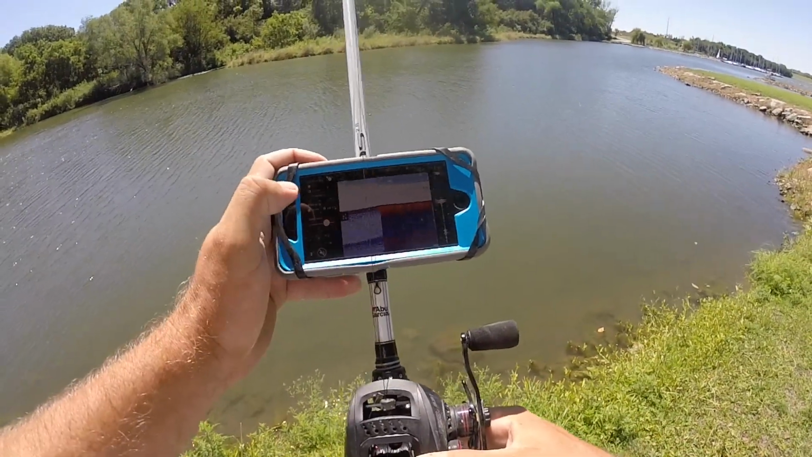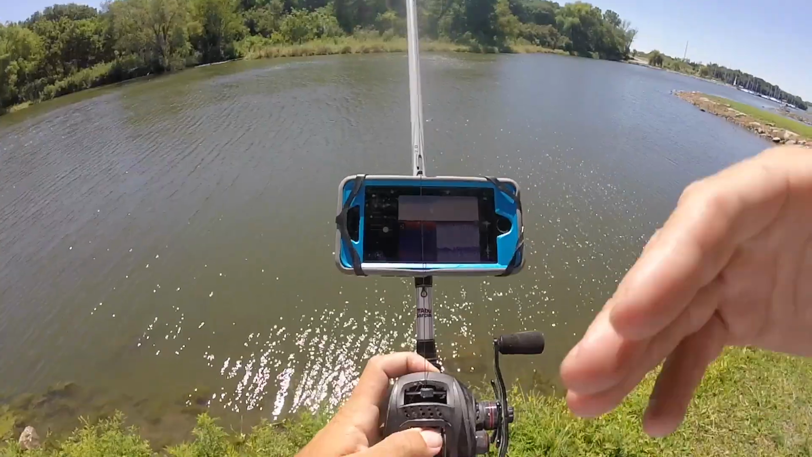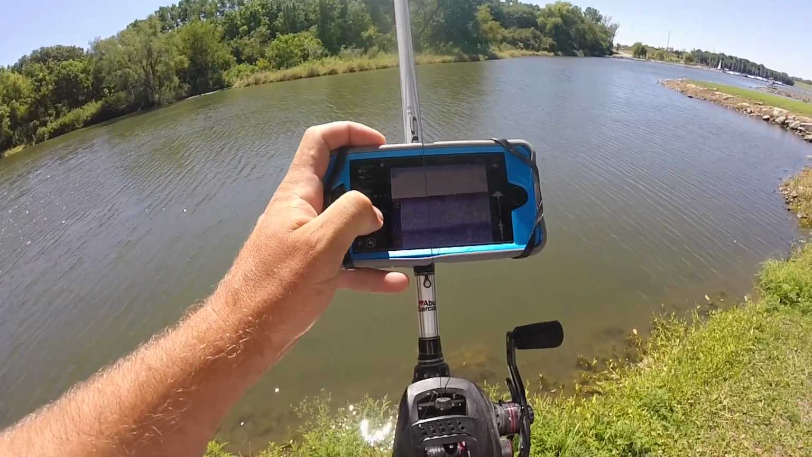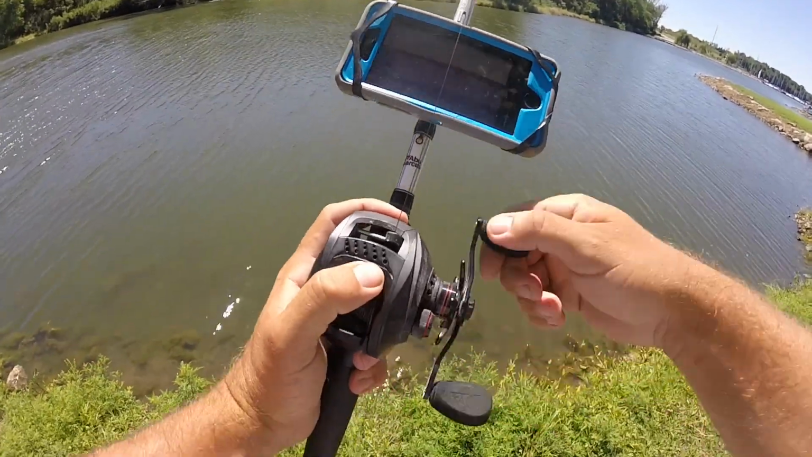But usually bank fishing like I am today, I really like this 290 kilohertz because there's a nice narrow cone. You can see exactly what's underneath your Deeper at that moment. Sensitivity, this is sweet too. You can adjust it just with the touch of a finger. Sensitivity is really nice. So as you can see, I just turned it down a little bit.